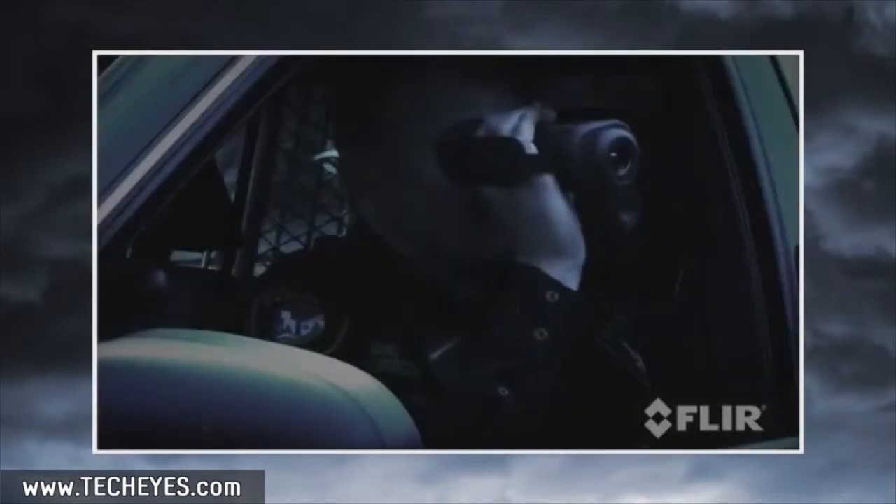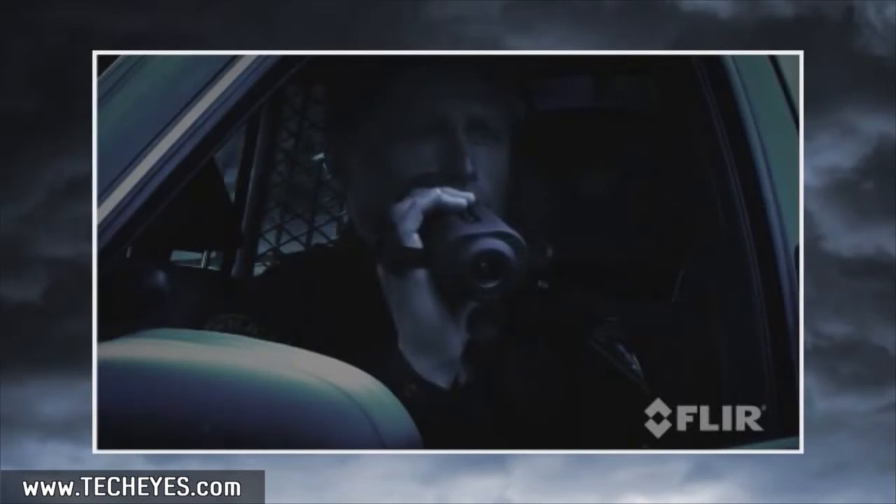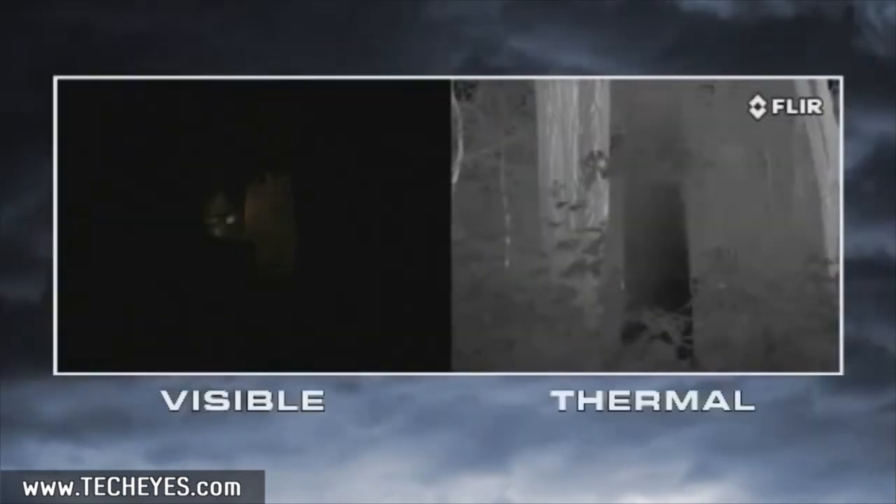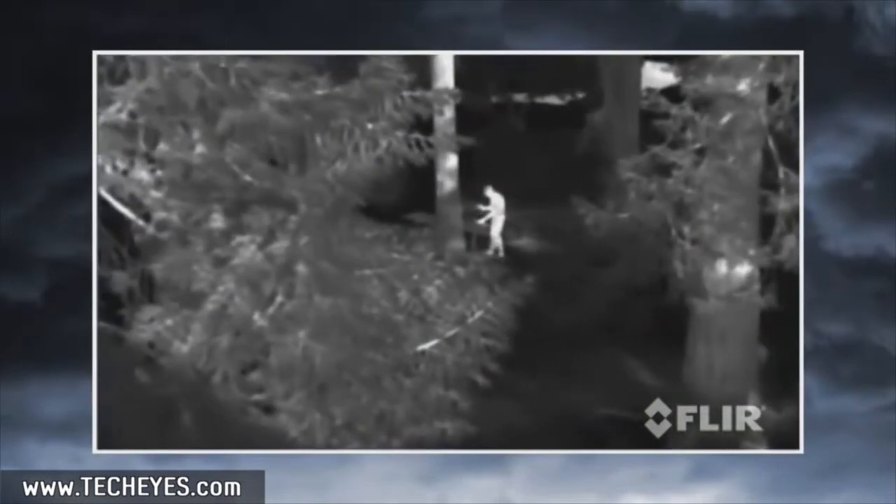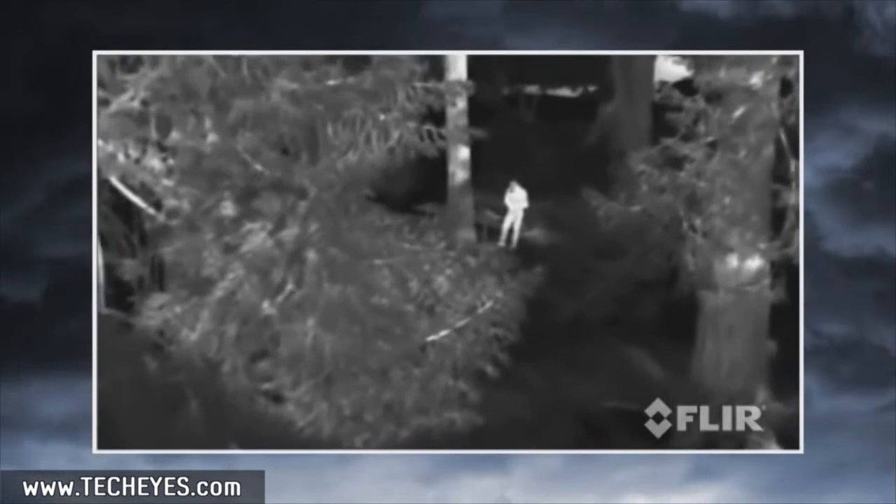Thermal cameras let you see clearly day and night without the limitations and disadvantages inherent in other common night vision technologies. Take flashlights, for example. They're cheap and reliable, but they only illuminate a small area while letting everyone else in the area know where you're looking. They also give away your position, making you a potential target every time you turn your light on. Thermal cameras, like 8 series, let you scan wide areas quickly while remaining covert.